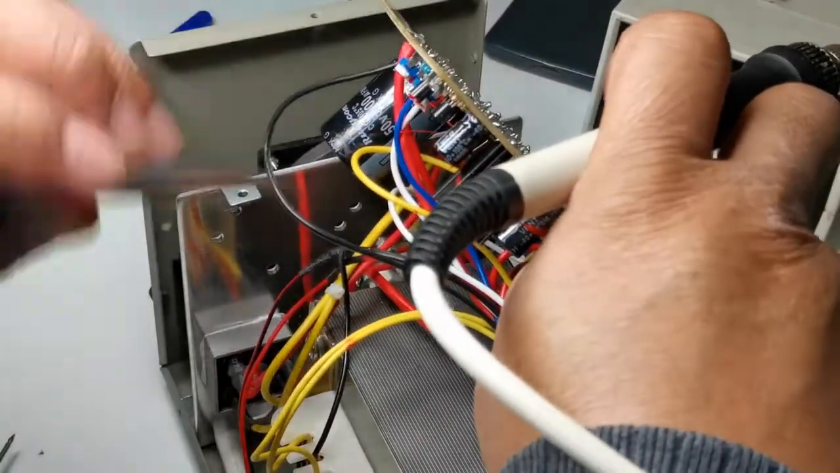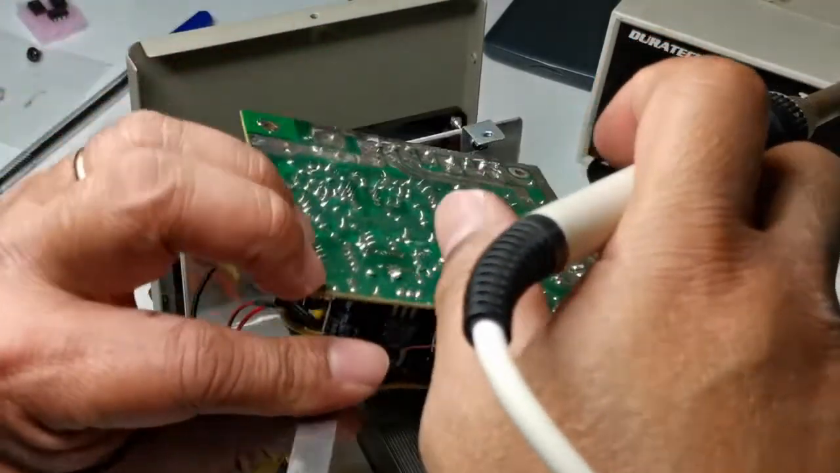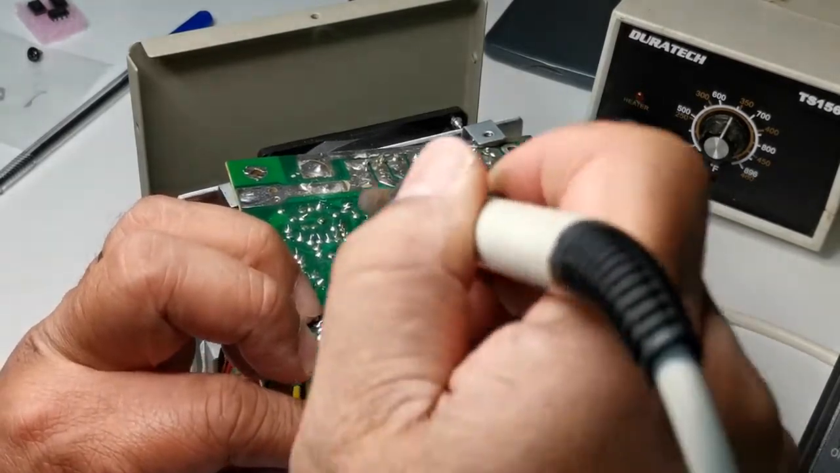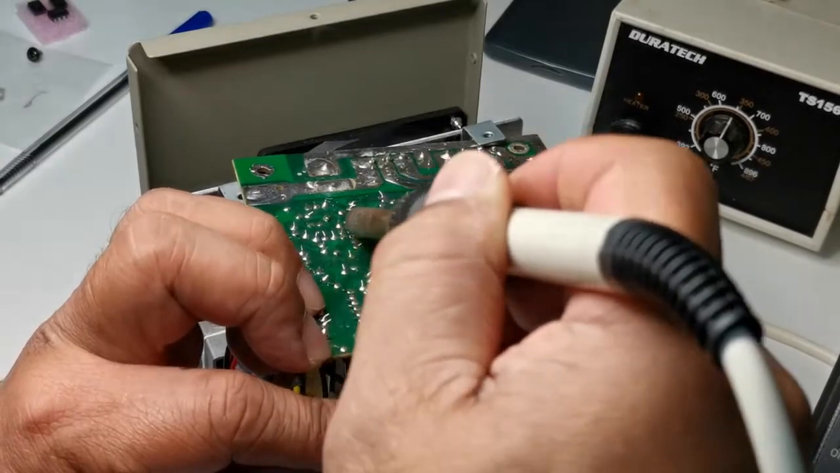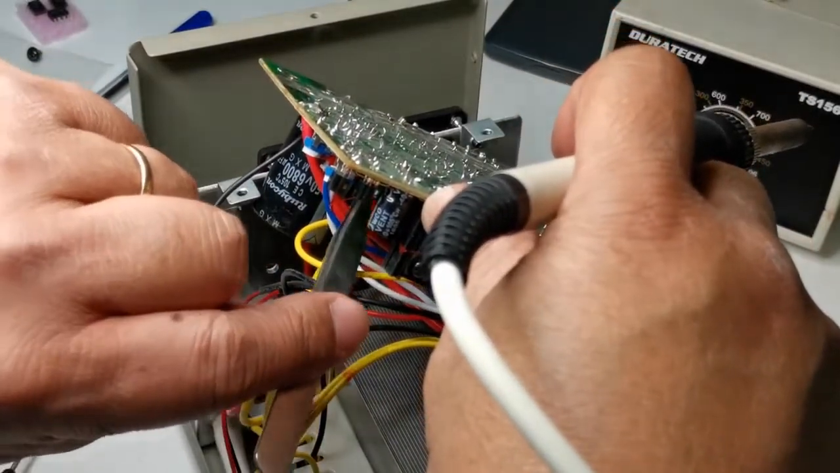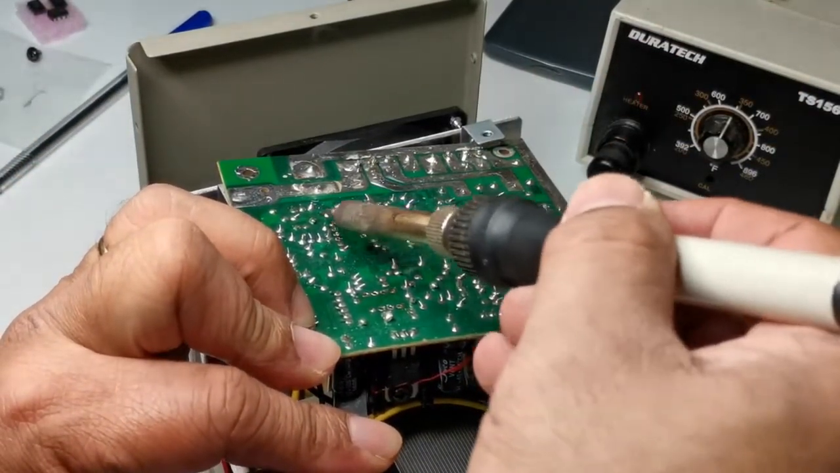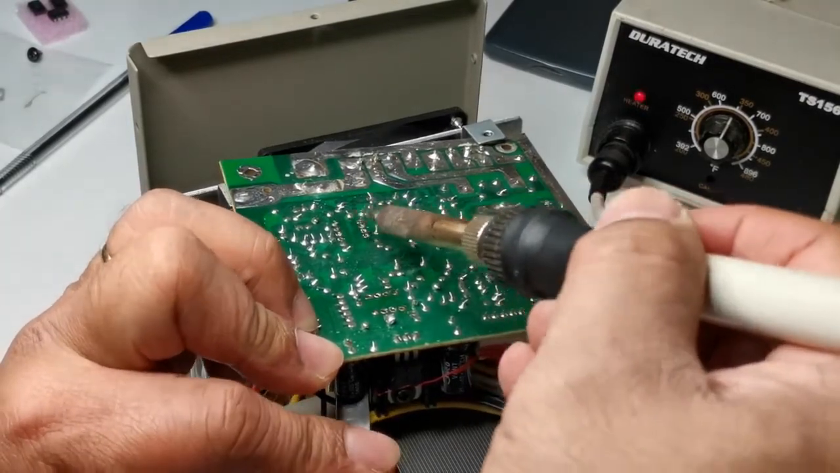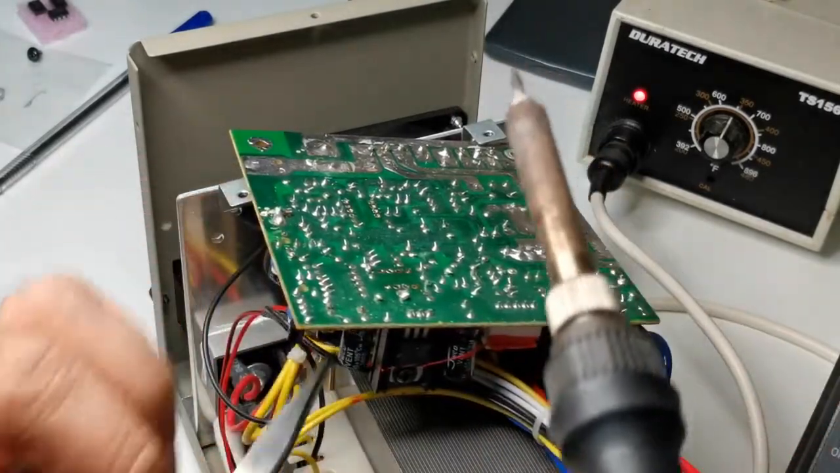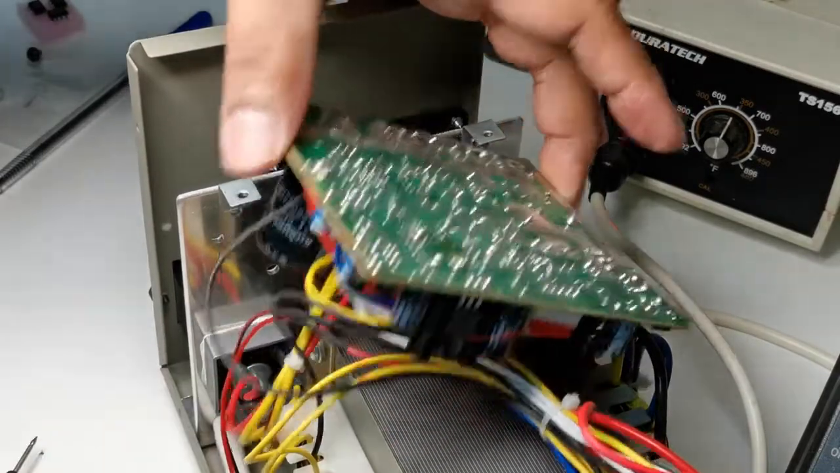Get this twist underneath the chip. Okay, here we go. Okay. Managed to get this chip out.